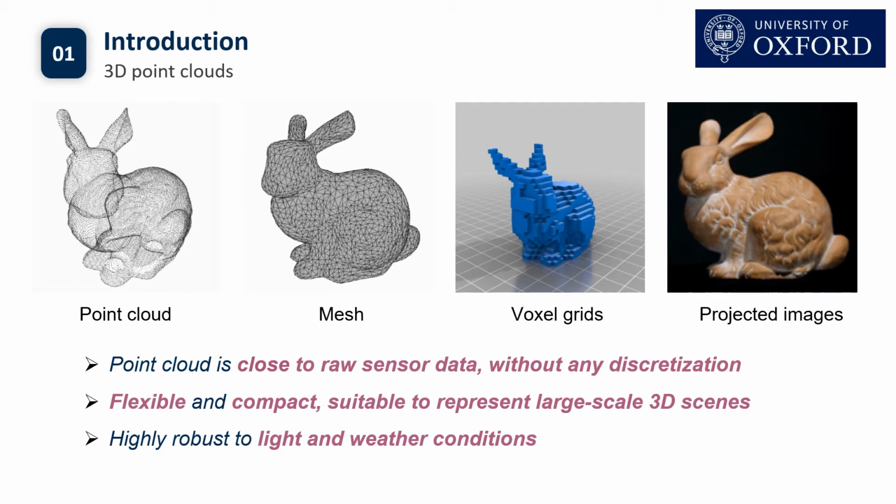First, it is the closest representation to the raw sensory data, and it preserves the original geometric information without any discretization. It is also flexible and compact, similar to 3D mesh, thereby suitable to represent large-scale 3D scenes. Finally, compared with 2D images, it is also highly robust to light and weather conditions.